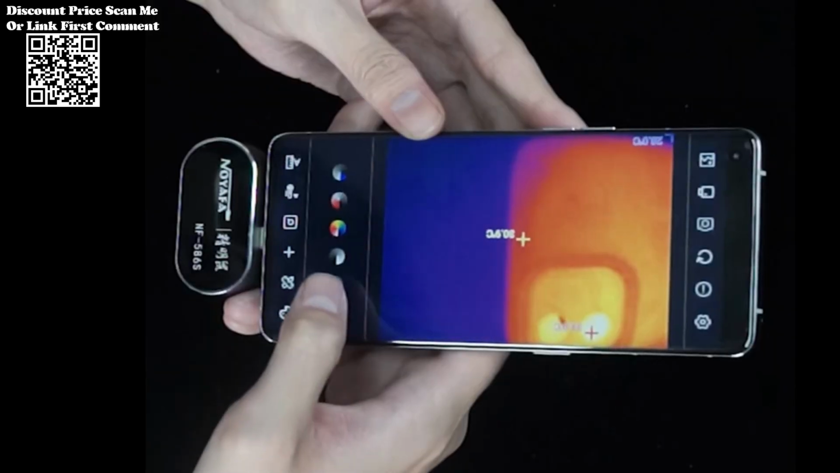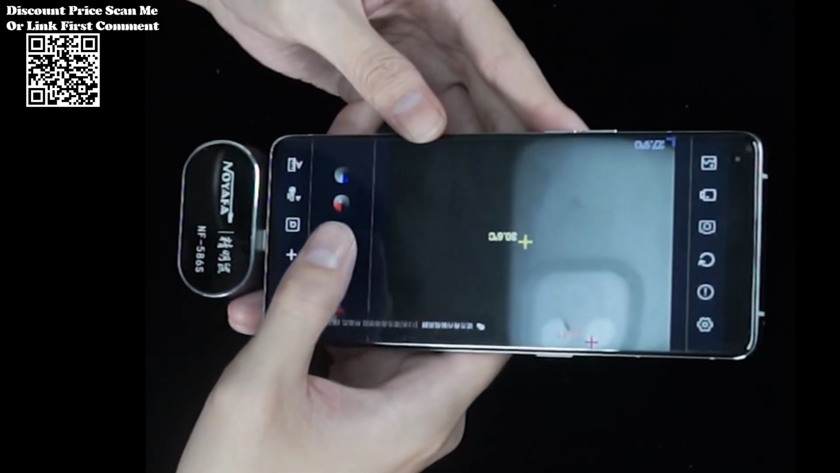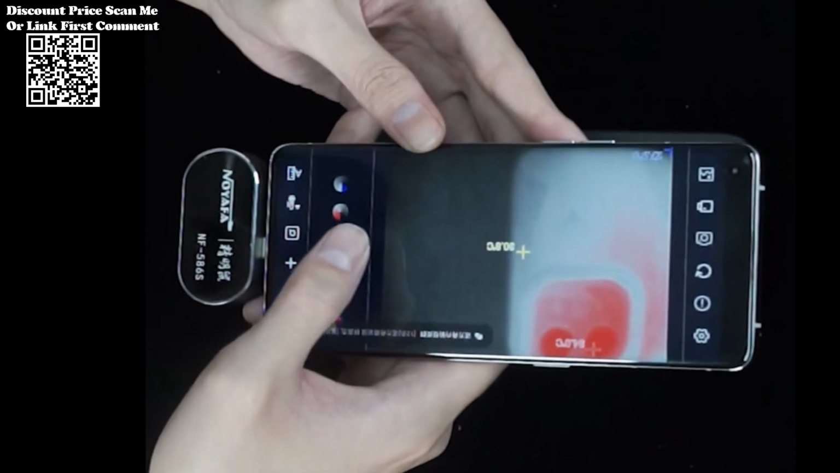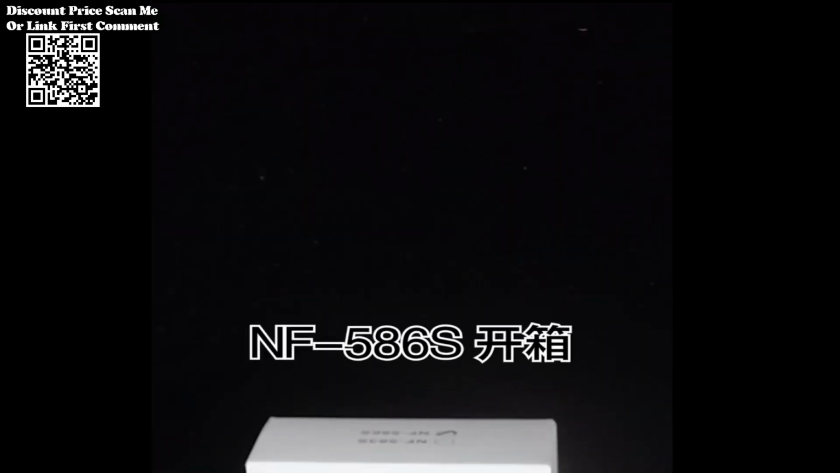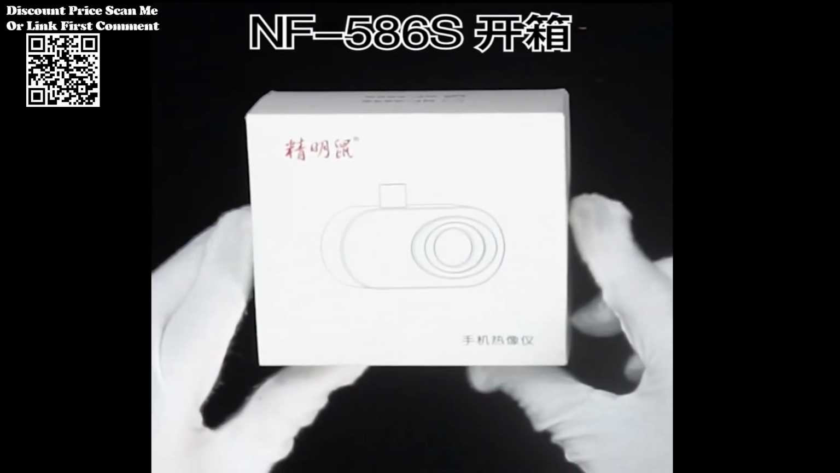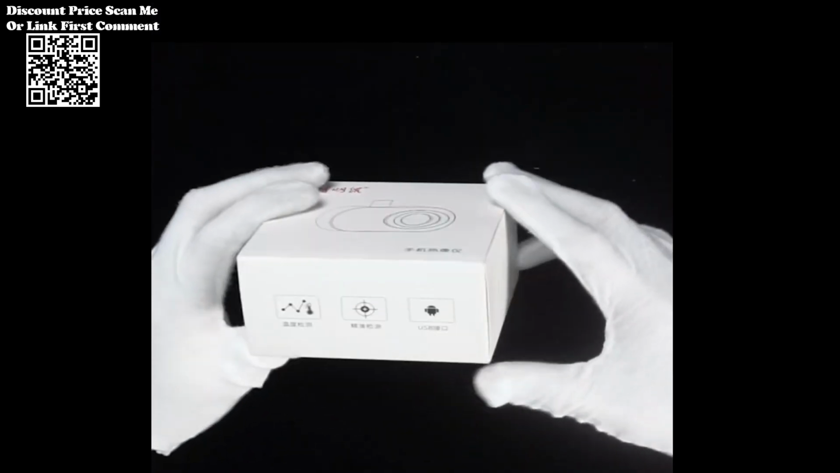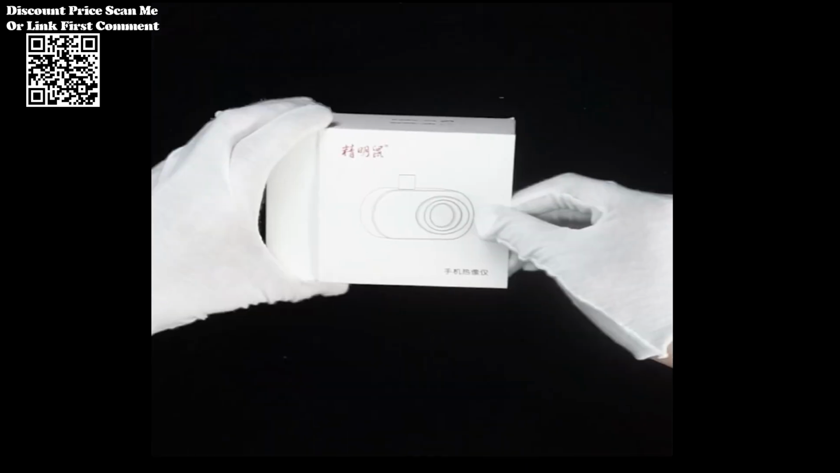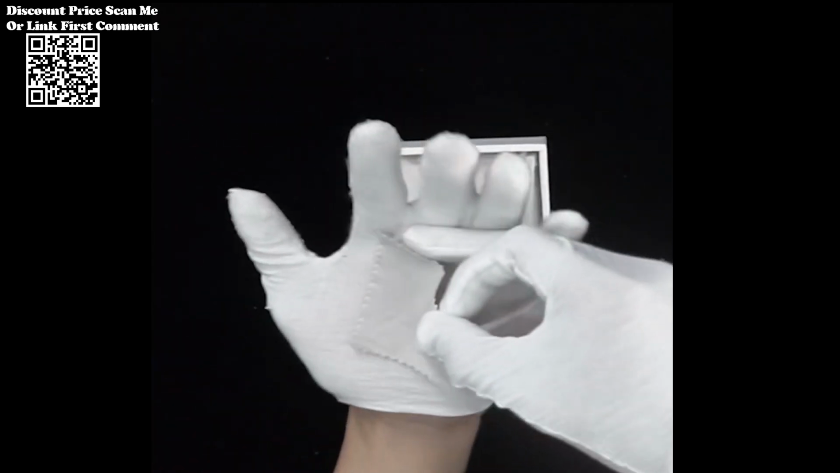The NOYAFA Thermal Camera NF-586S represents a leap forward in thermal imaging technology, offering enhanced capabilities and versatility for home and workplace inspection. With its advanced imaging technology, seamless integration with USB Type-C devices, and customized professional thermal imaging app, it provides users with the tools they need to uncover hidden issues and ensure the safety and efficiency of their environments. Whether you're a professional in need of a reliable inspection tool or a homeowner seeking peace of mind, the NF-586S is a smart solution that delivers on performance, reliability, and convenience.